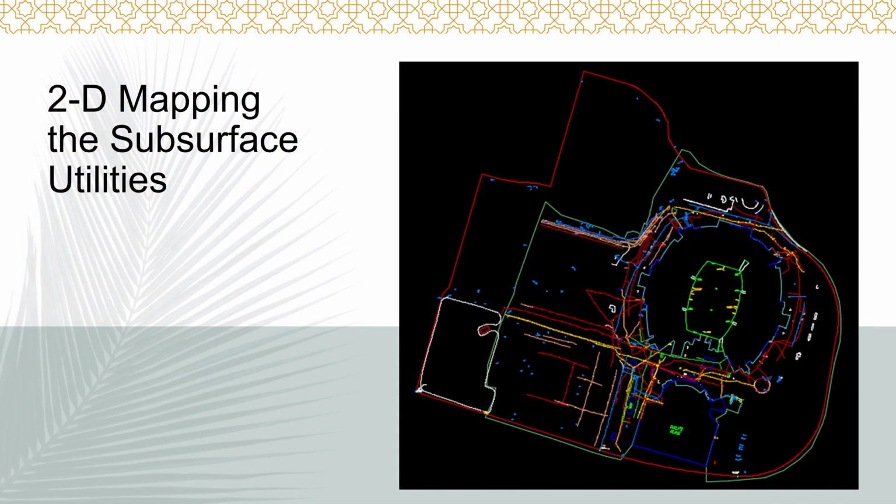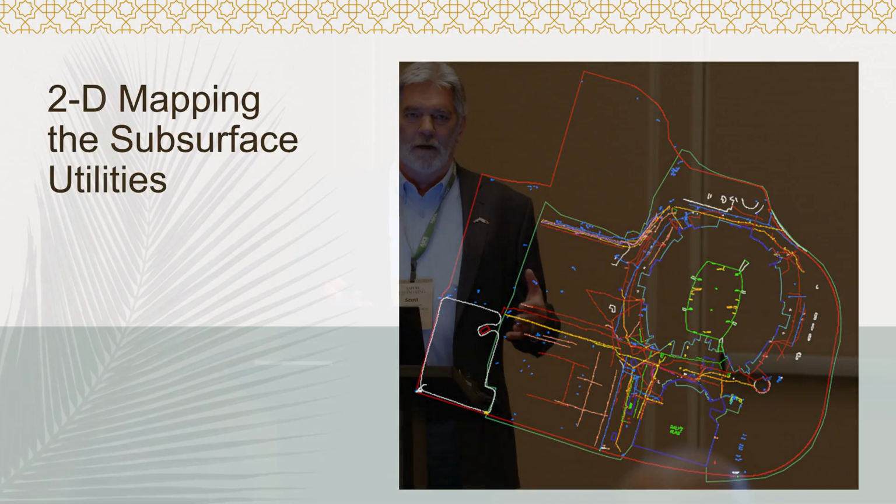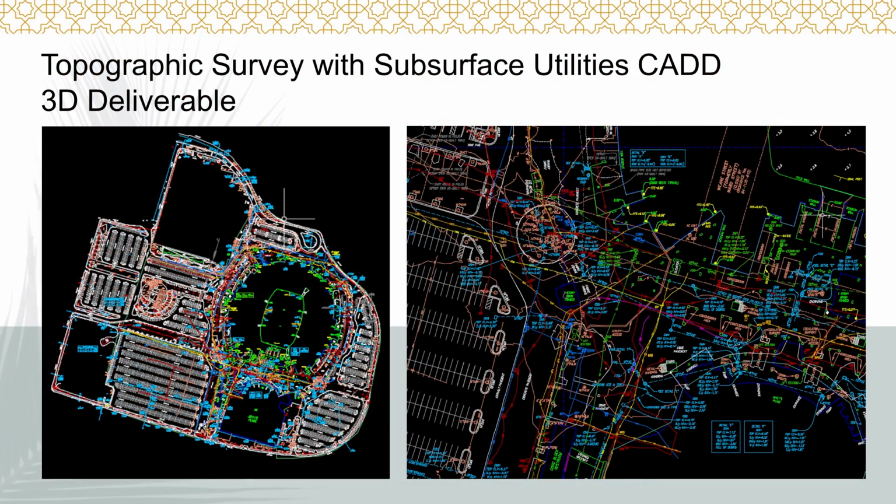So even though this is all remote sensing data and 3D point clouds, what we develop are typically just CAD files. In this case, here's a sample of the 2D of the subsurface utilities that we located. Ultimately, this went to a 3D file after we did our VVH verifications on them, but originally this was just a 2D map. The 3D topographic survey is again a CAD file. You can see it's quite busy. On the left you see the overall, and on the right is the blow-up of one of the areas. There's just a lot of utilities, a lot of information transmitted through here.